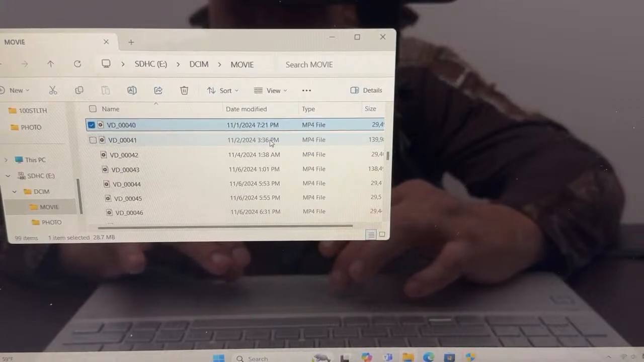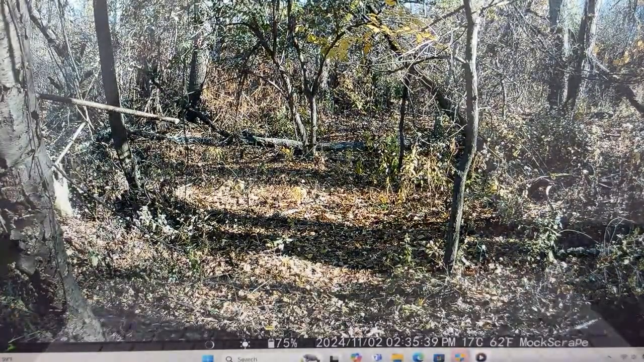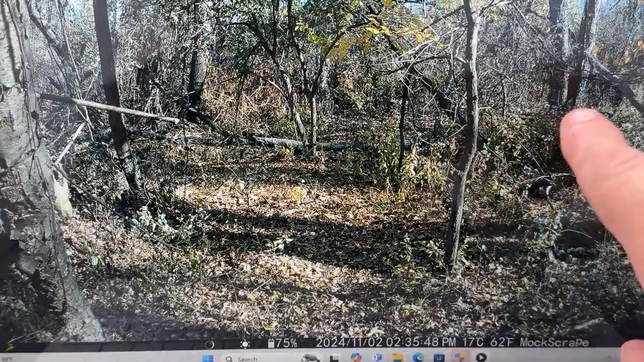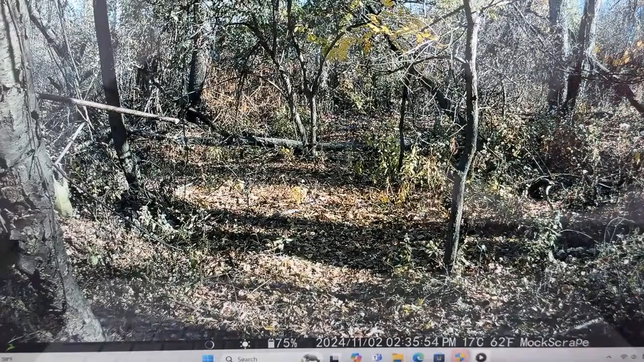3:36, which is 2:36 on 11/2. And you can see the deer down to the right there that just ran past. That was that small one. When I pulled this camera yesterday, I actually jumped that buck who was up on that flat up in this area. He was on the flat when I come up the hill to my stand. I don't go to my stand when I come over here. I go about 20 yards behind my stand and I walk straight across this hillside.